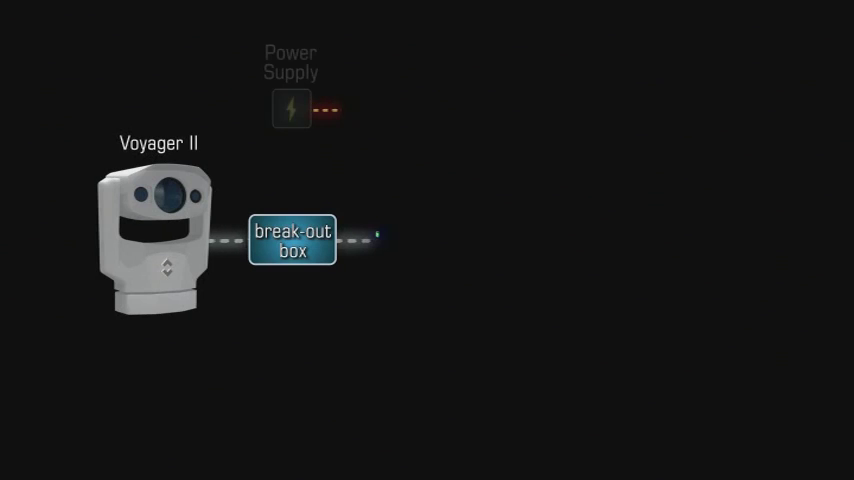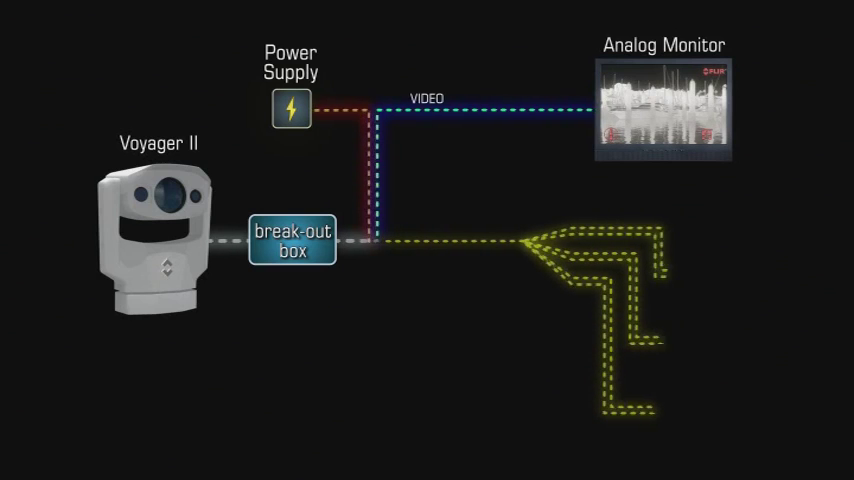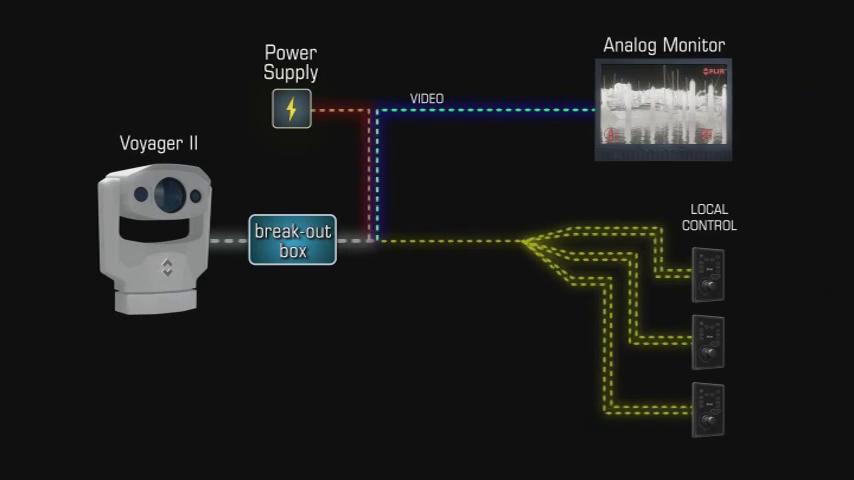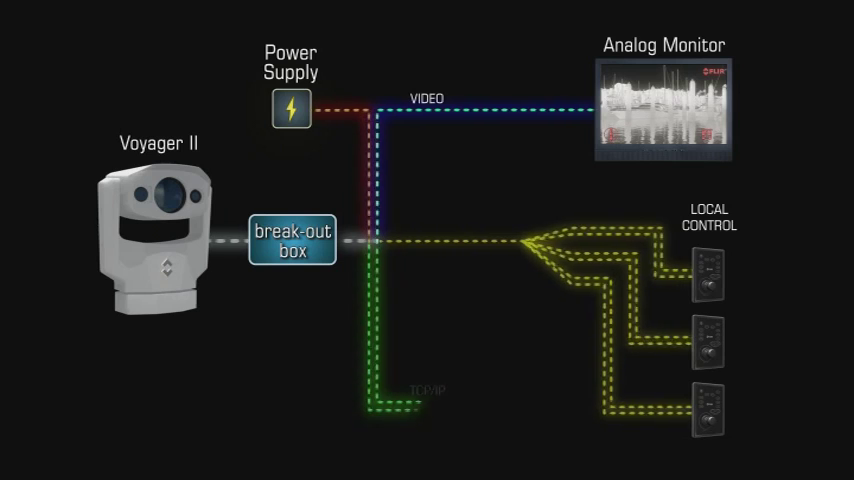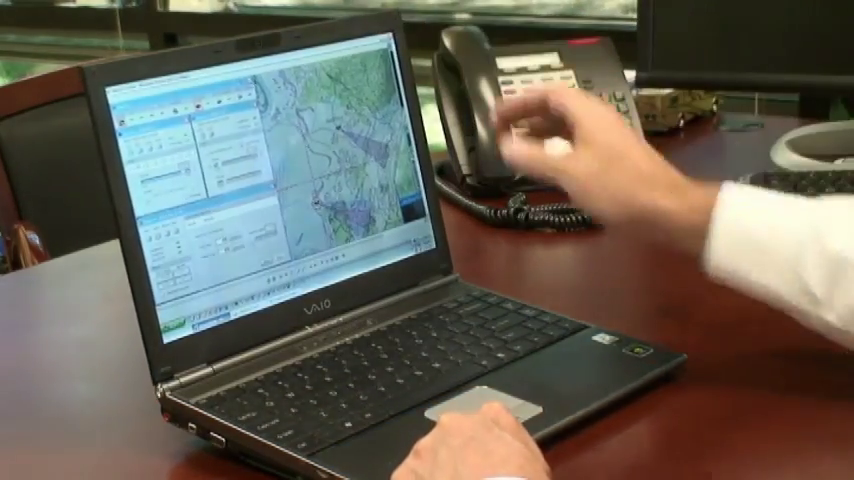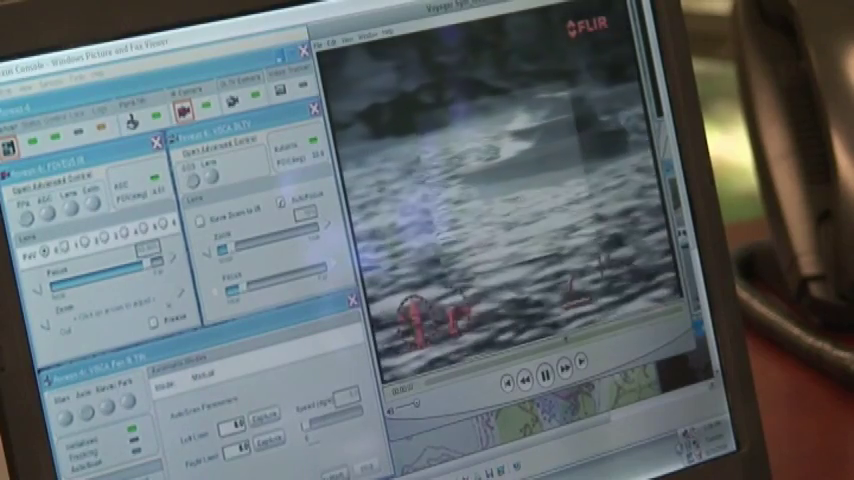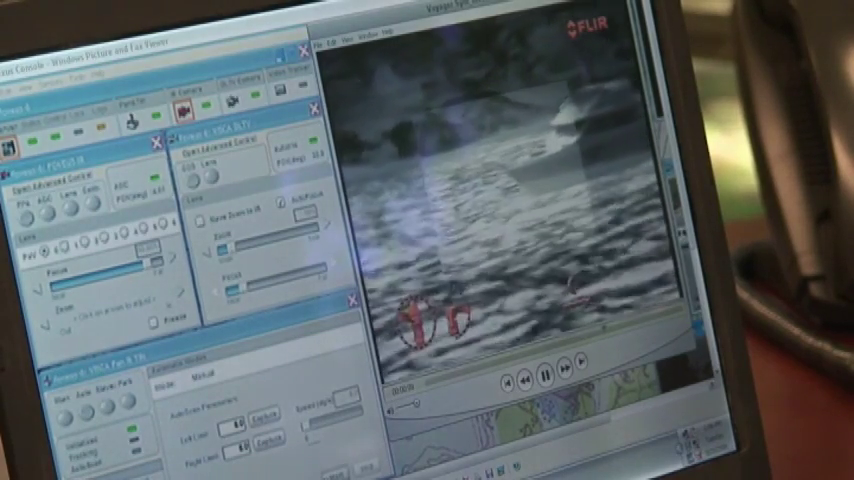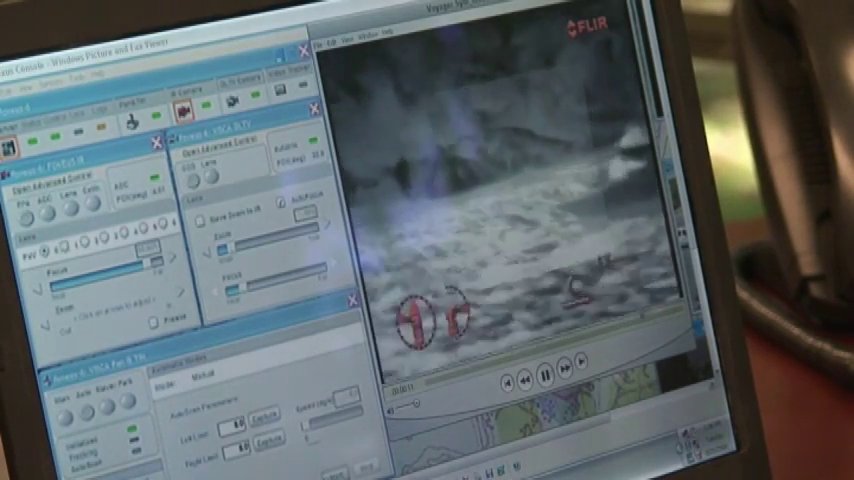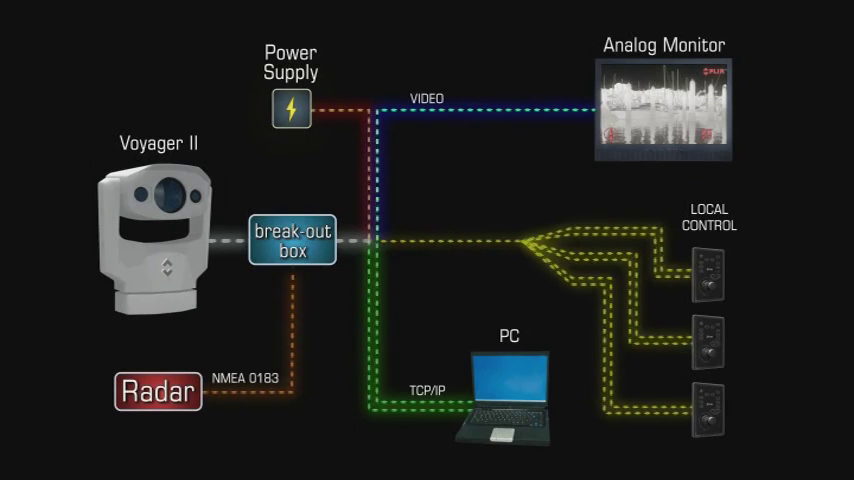The Voyager 2 can easily be installed on board new or existing vessels. Various options exist. It can be configured for standalone use or optionally as part of a TCP/IP network. Voyager 2's optional Ethernet control lets you survey the area around your boat from any network computer. You can check on your vessel from any location on the boat or from anywhere in the world. The Voyager 2 can also be connected to a radar.